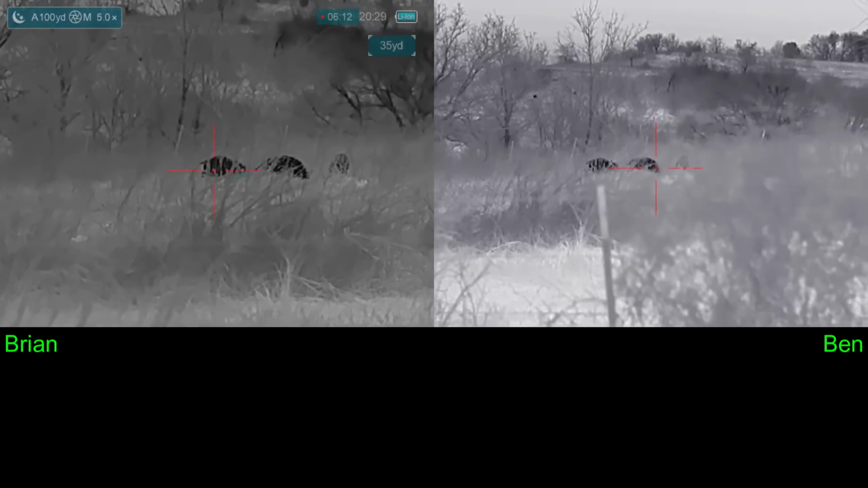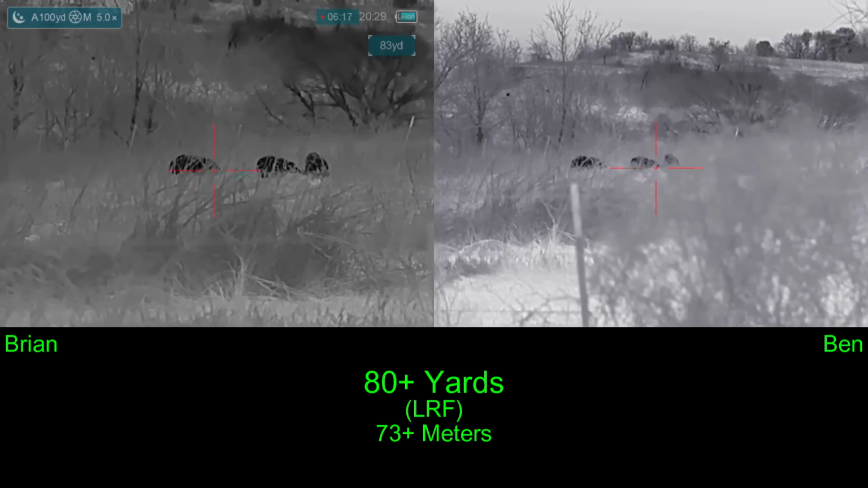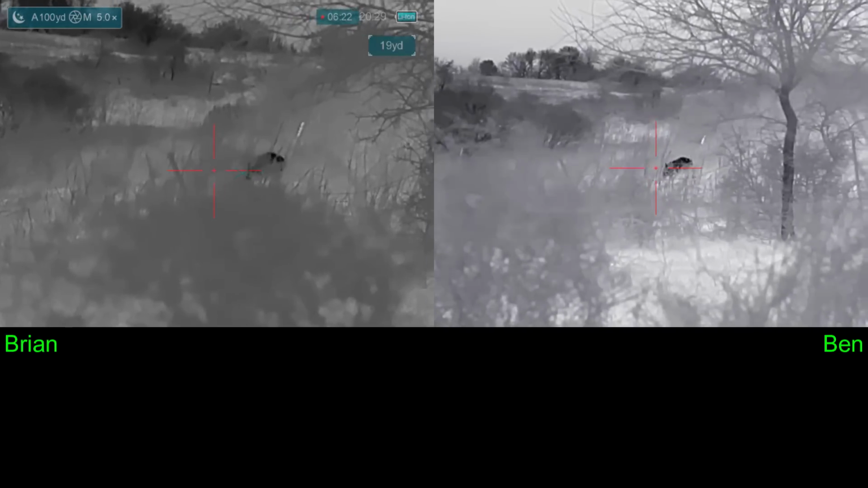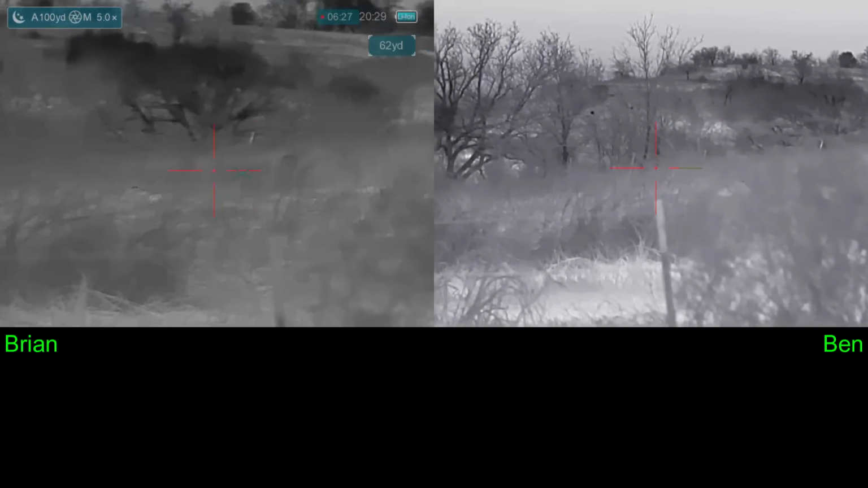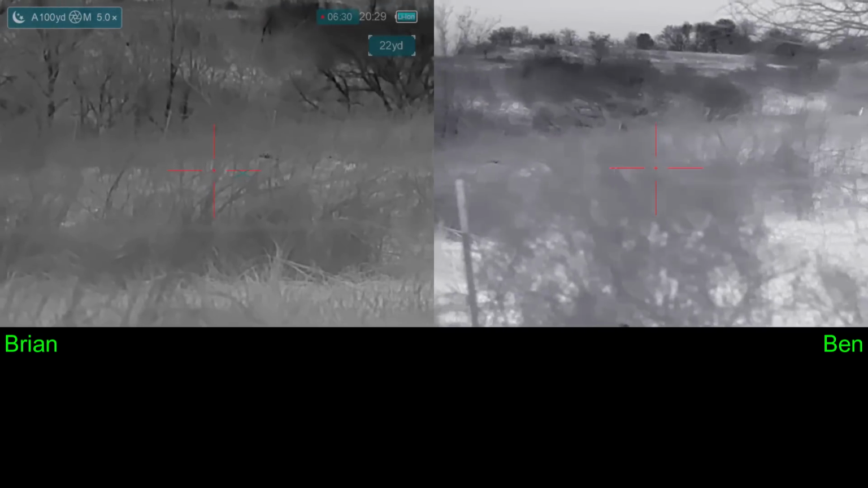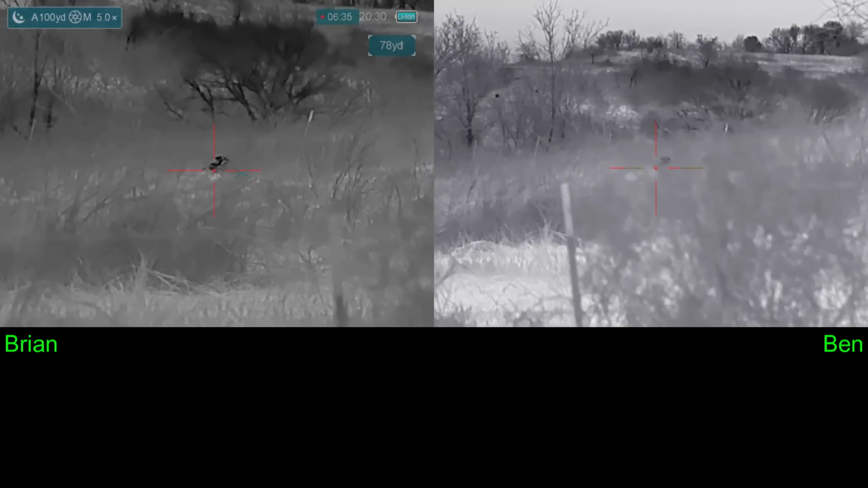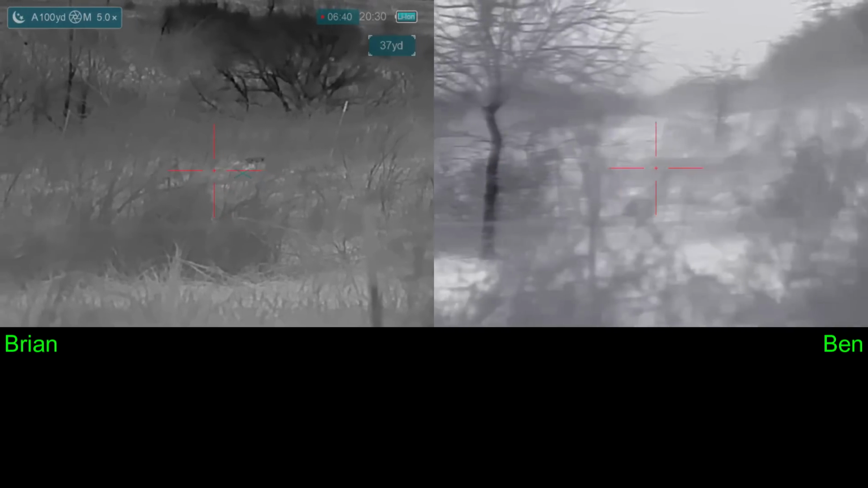Okay. We have now selected our hogs. Shoot ready? 3, 2, 1. 2 hogs are down. I may or may not have connected with the runner. And we don't find that runner. Oh, got a mover. It's behind a rock. Nice. Ben's hog was lifting its head, so it got another shot that ended up spining it and finishing it off. We came away with 2 hogs, 130 pounds and 135, both Boars.